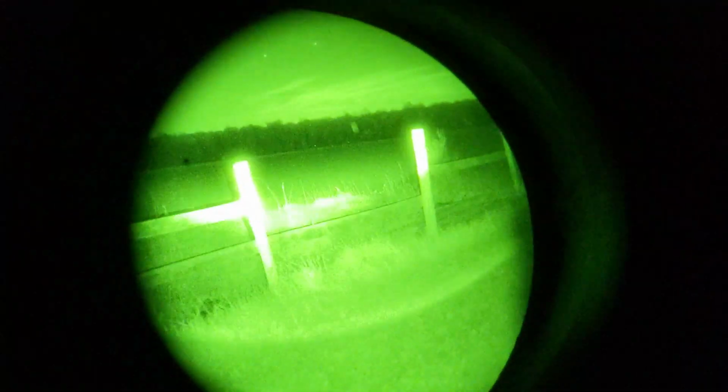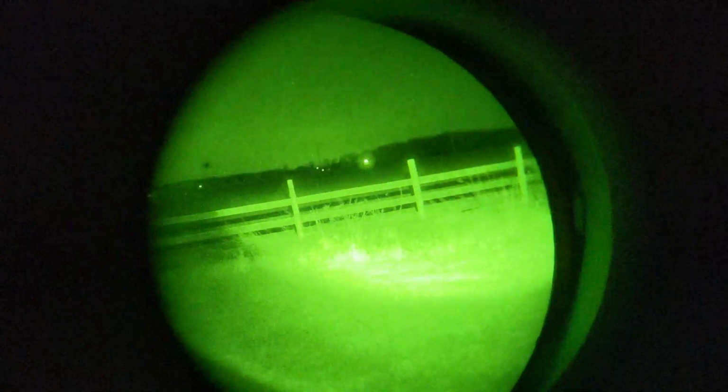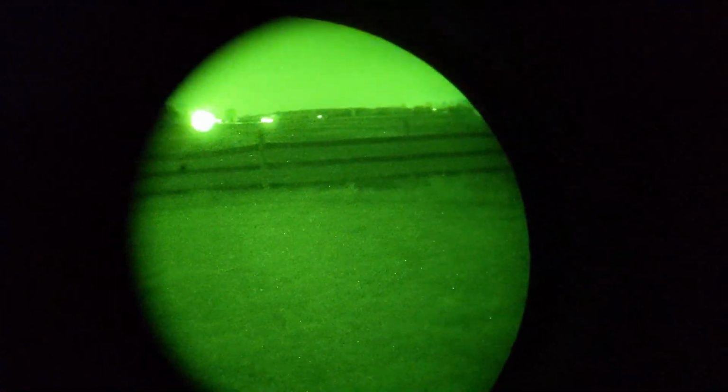And I've got this little infrared light in my pocket. If I can get it out. And that is pretty bright. You can see that. Lights it up a lot more. Turn it off now.